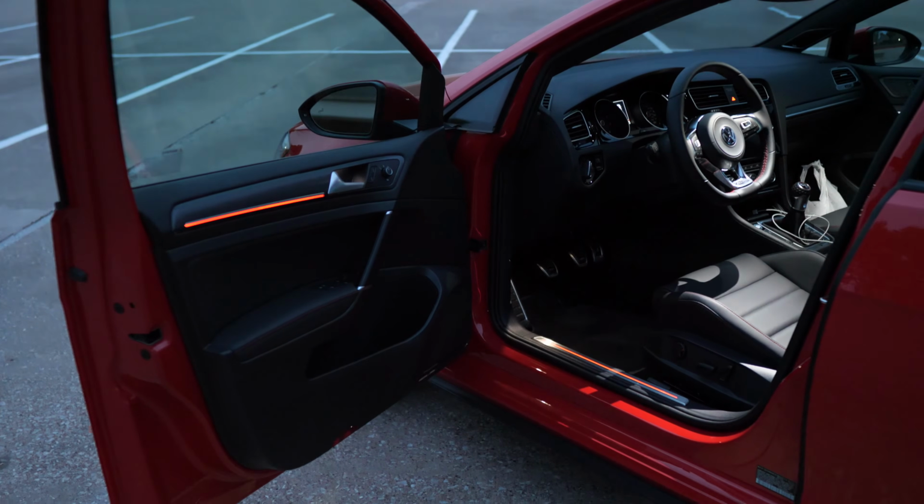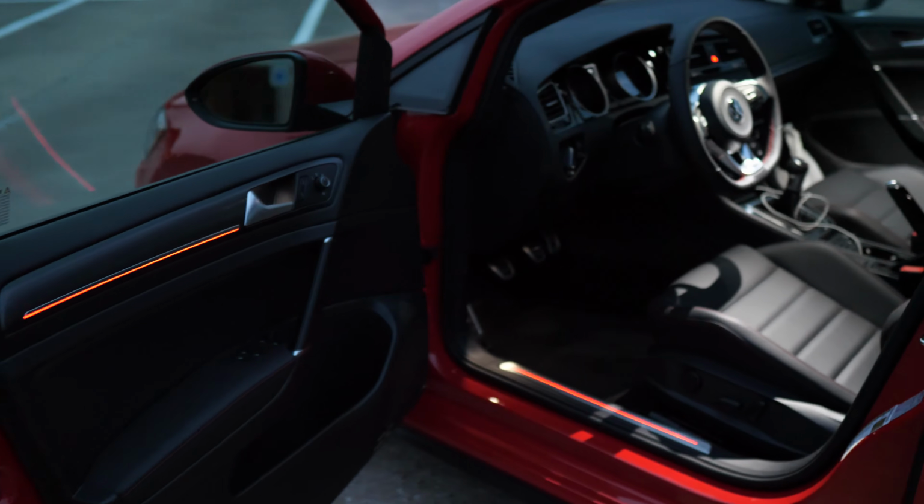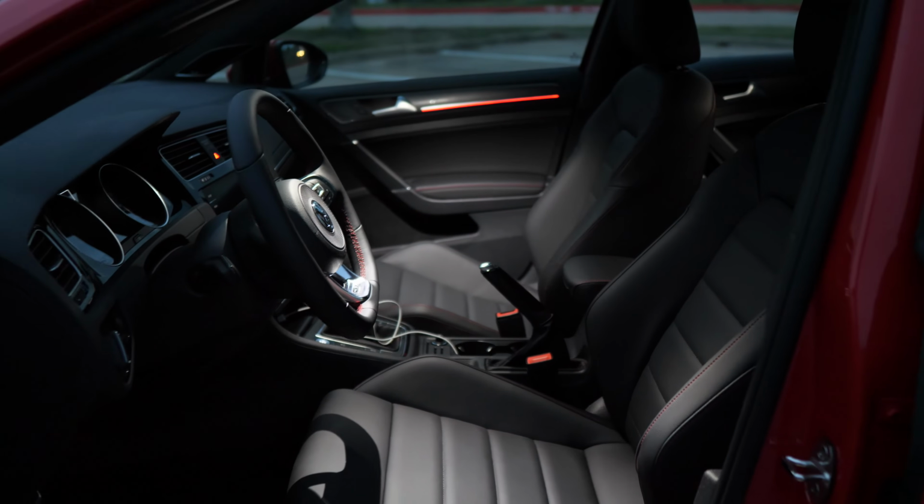When you open up the front doors, that's when you really get some of the lighting. You can see the red lighting on the door. You can see the red lighting on those door sills, and then the LED lights up front here that shine down on these front seats do a little bit better job than they do in the back.